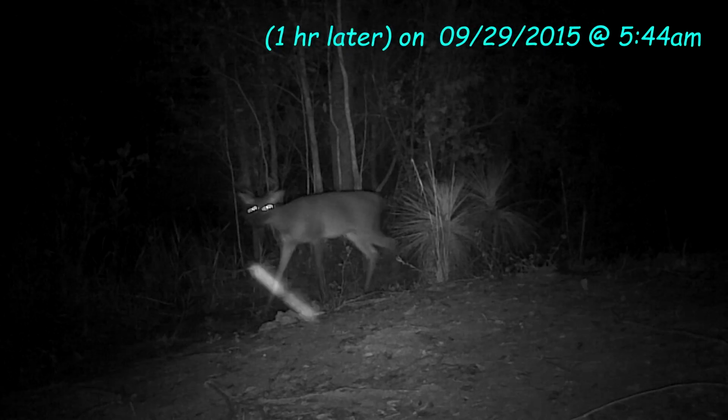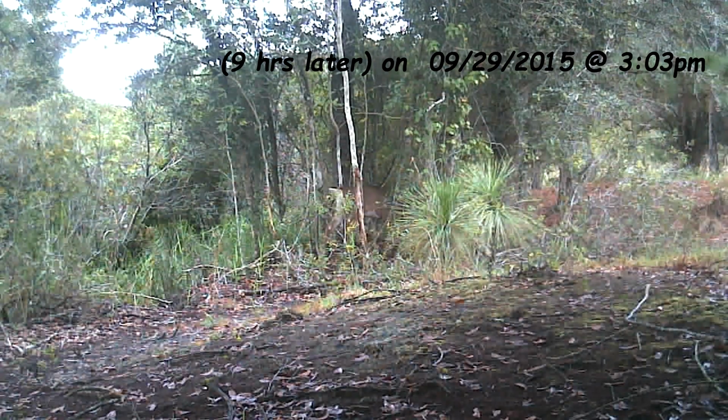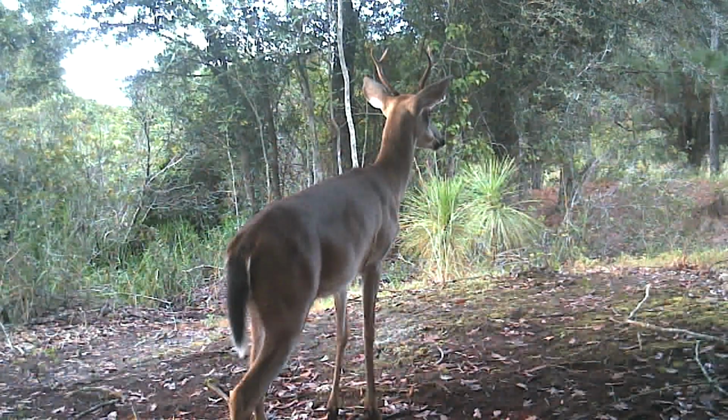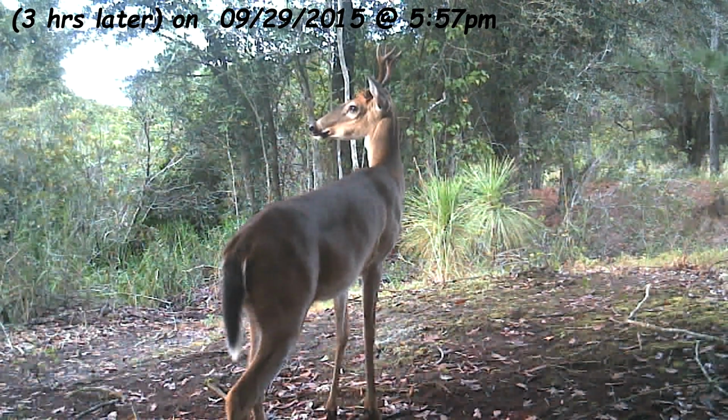Interesting, just an hour later, here comes this 4-point again. This could be either a doe or that button buck again. We're in day 7 now. And this is that 4-point.